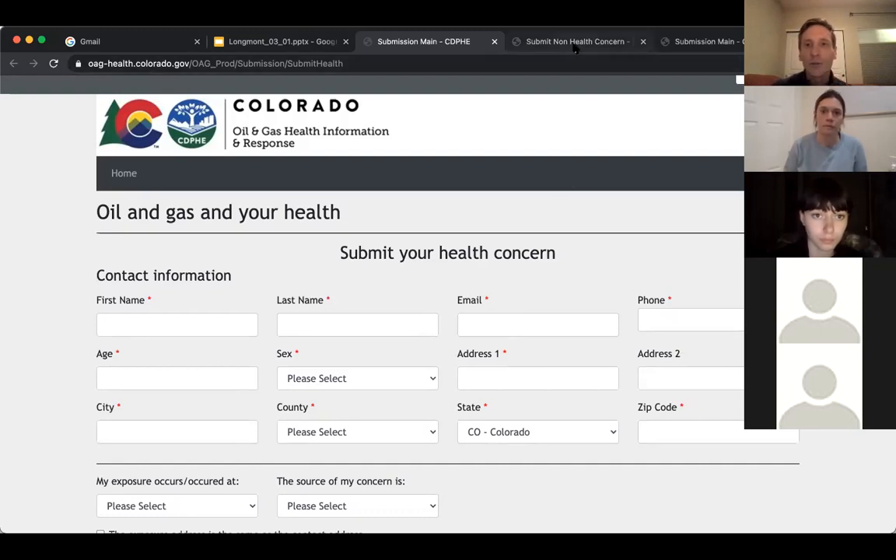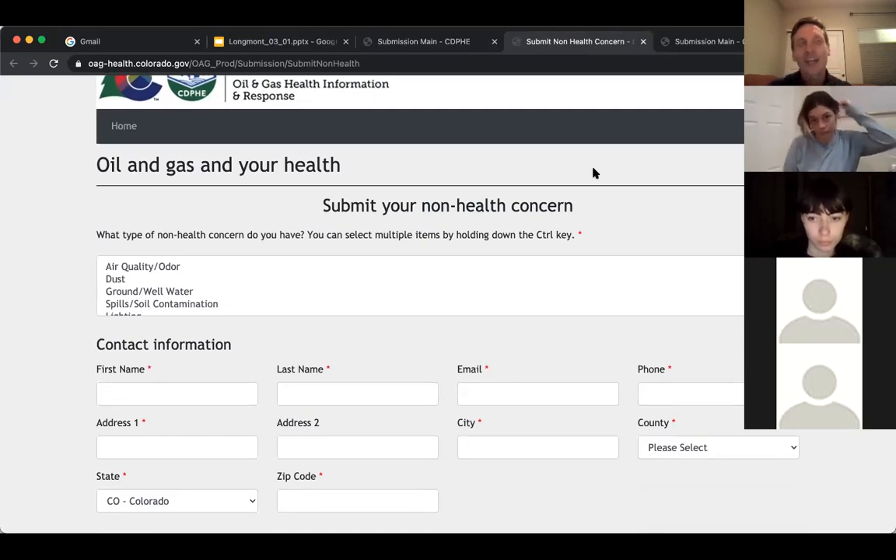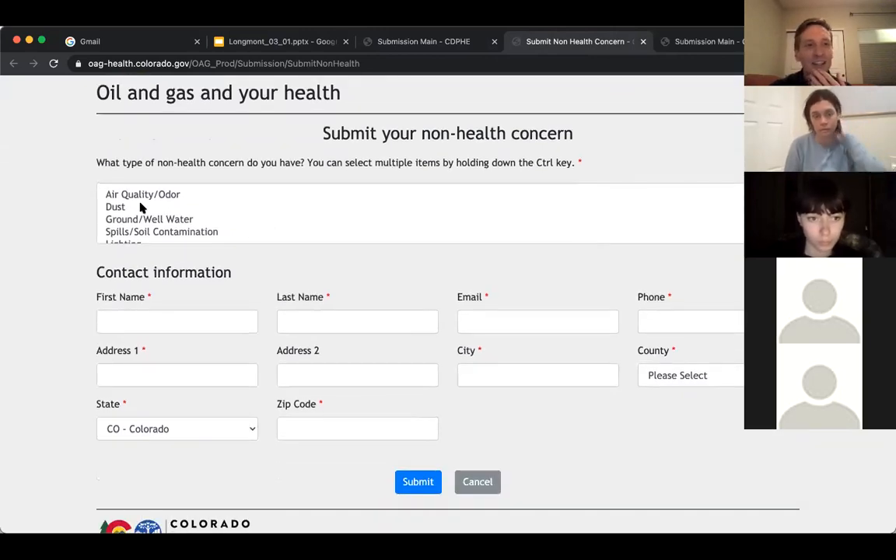So the other form, much more, in my opinion, worthless. And this is the one that we're stuck using. So the non-health form: if you don't have a specific health concern, or you don't feel comfortable filling out the health form, but you still want to potentially fill out a complaint about a site, this is the form that you have to use. So basically it allows you to select what your concern is, put in your contact information, and then submit the form, I guess in the hopes that someone will eventually follow up with you and ask for all of the relevant details that the form refuses to collect.